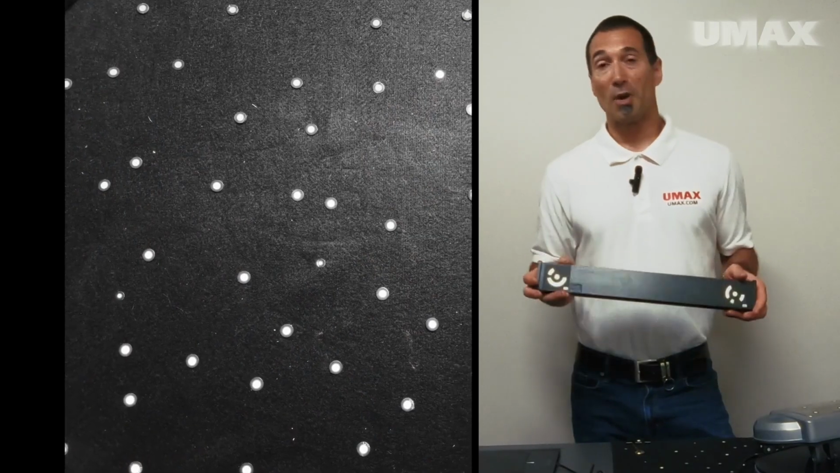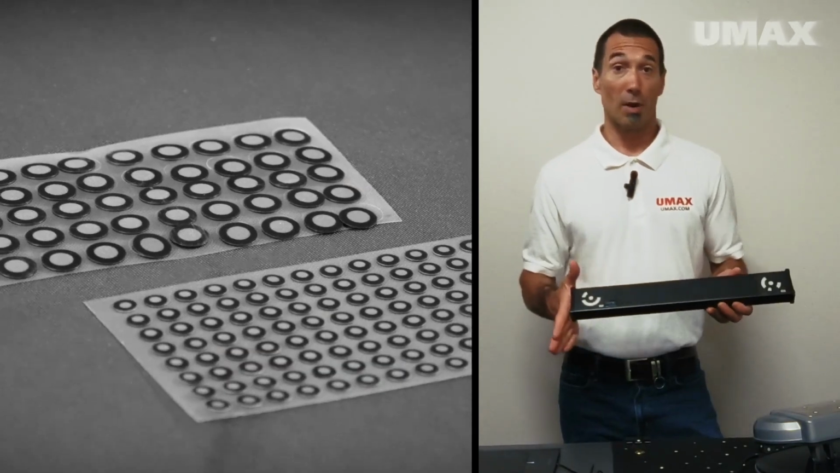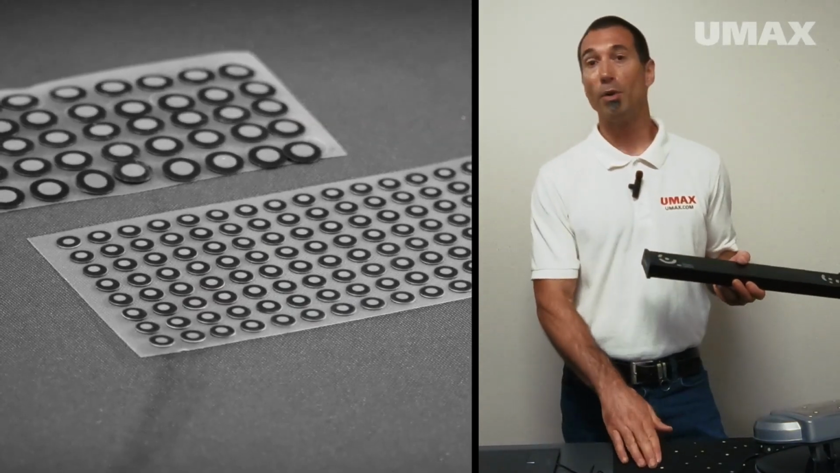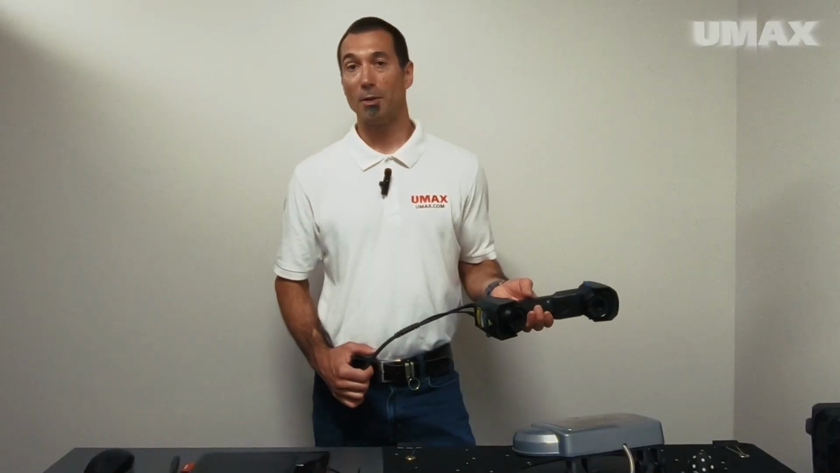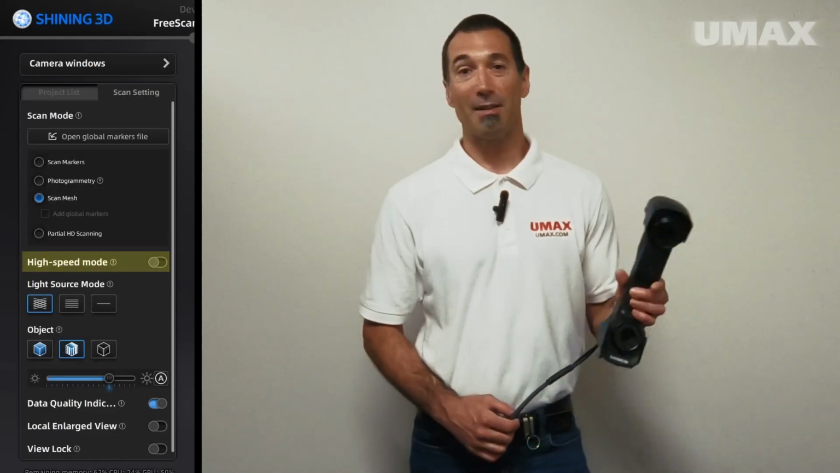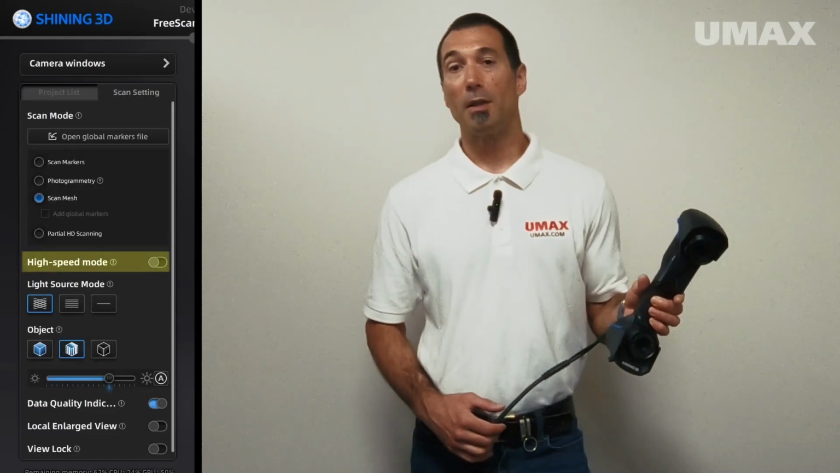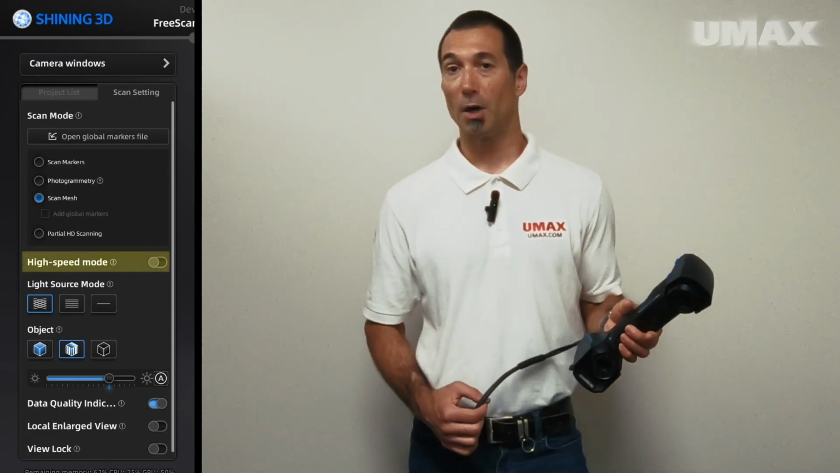Keep in mind that photogrammetry does require 6mm markers. If you're not using photogrammetry, you can take advantage of both 6mm and 3mm markers. In addition to photogrammetry and the laser modes that we already mentioned, you can also scan in high-speed mode, but the accuracy of your scans won't be quite as good as when you're scanning at a slower speed.